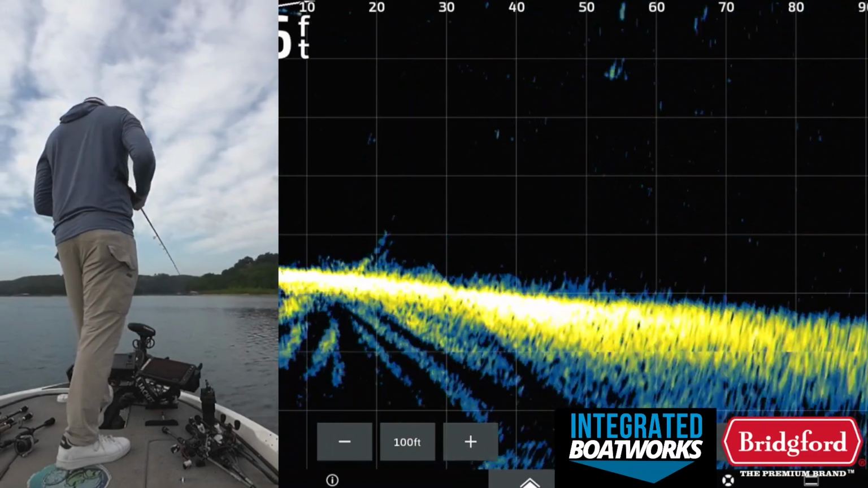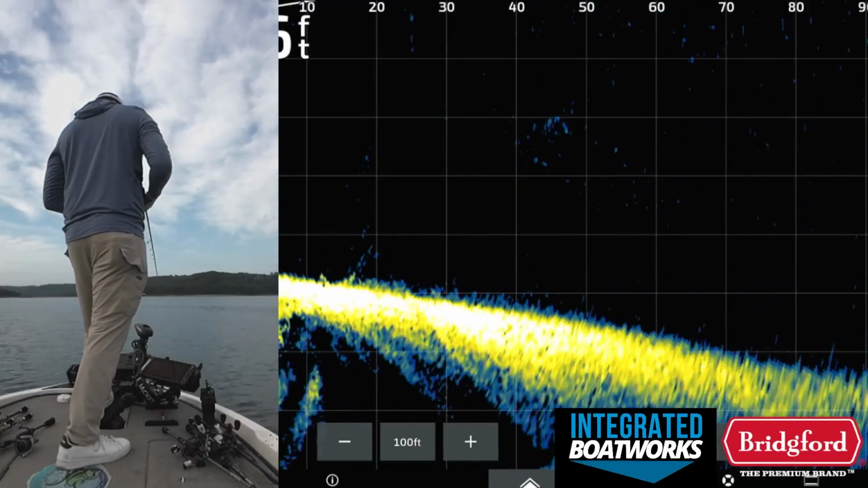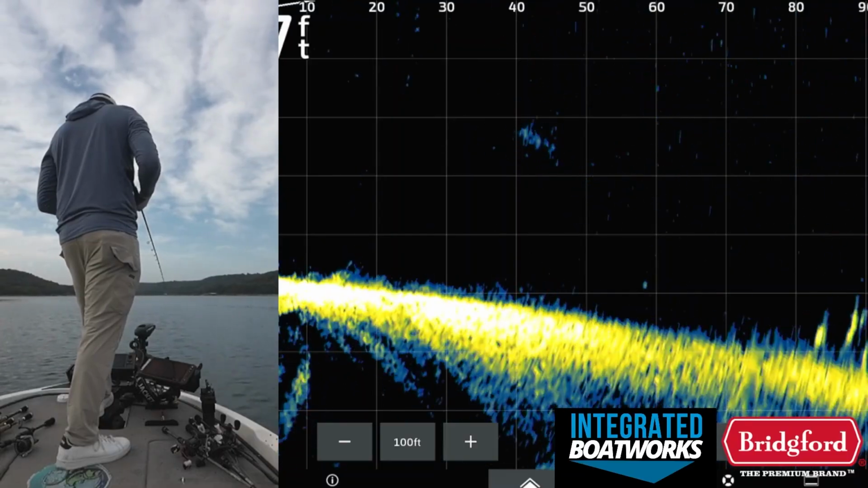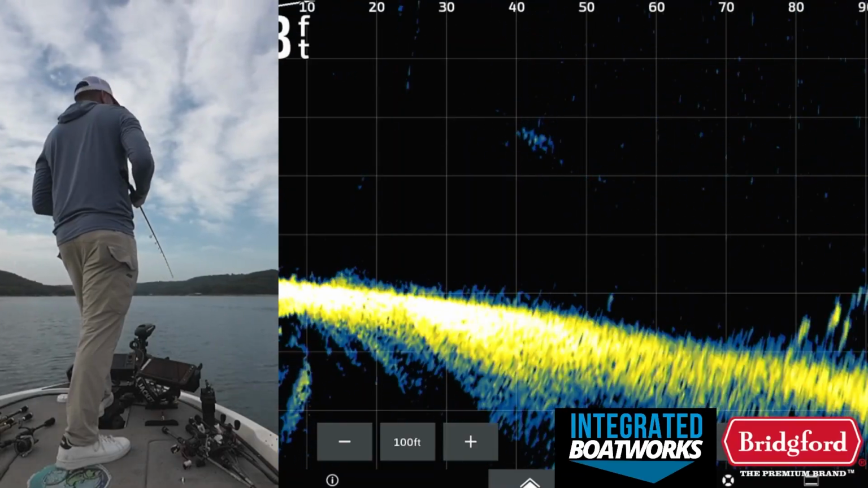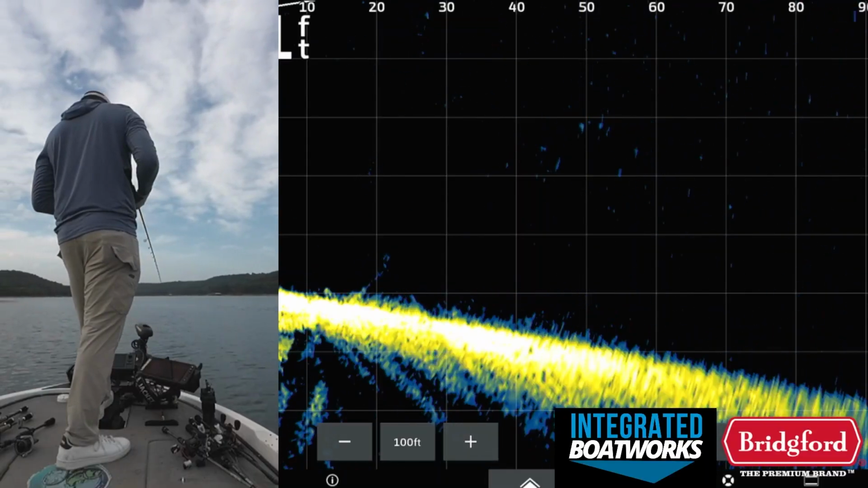I mean, you guys kind of get the idea of what's going on here. I would just be doing the same thing, just scoping around, waiting for the opportunity when those fish start busting through the shad higher in the water column, and then throw this hover rig over at them and get bit. That's just kind of the process for today.